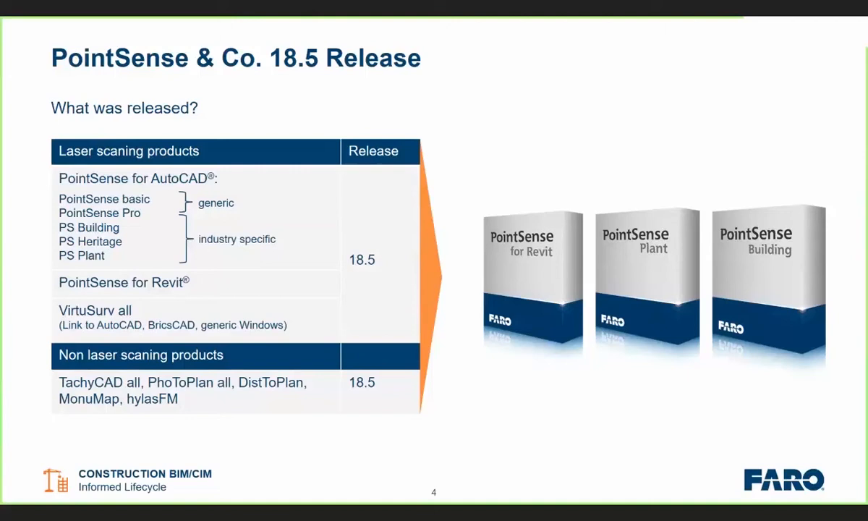PointSense Building. We also have PointSense Plant, which is aimed specifically at heavy industry, so oil and gas, petrochemical sites, specifically working over the top of Plant 3D. And we also then have PointSense for Revit, which is what we're going to specifically look at today for people who want to create as-built BIM models, or just 3D models generally. And coming with that is a product called VirtuSurv, which will also come with all of those installations, which allows us to use the scan view of the scanner to do things like insert windows and doors and take coordinates, etc.